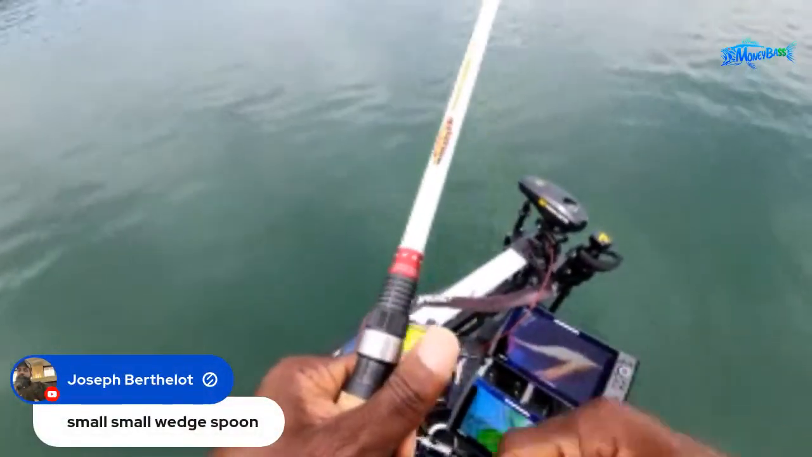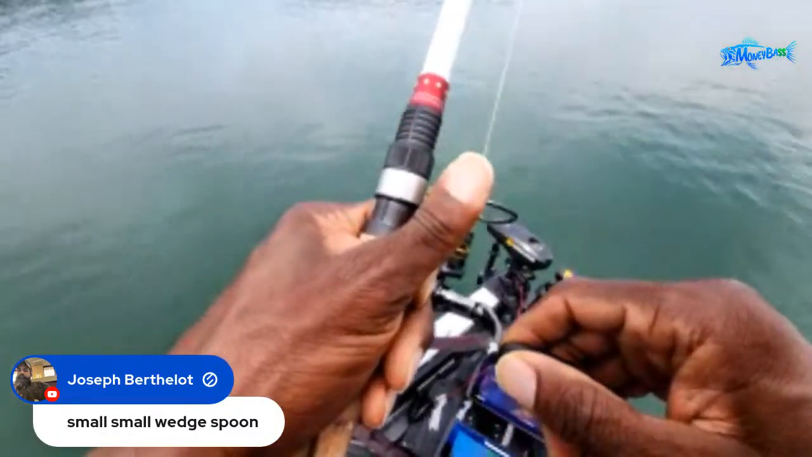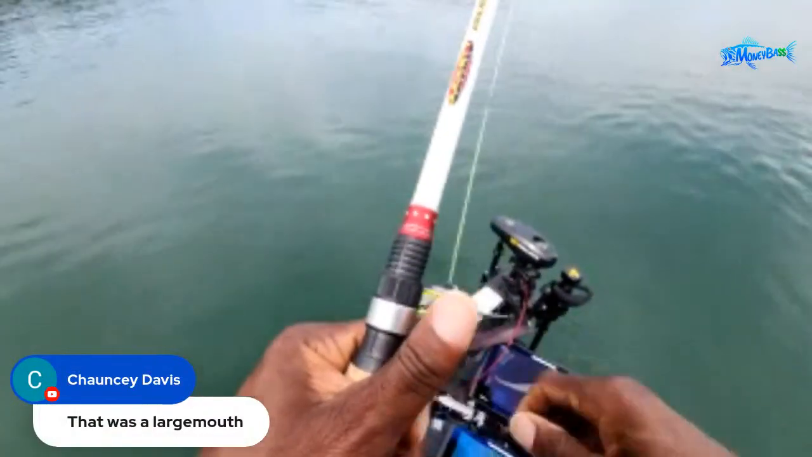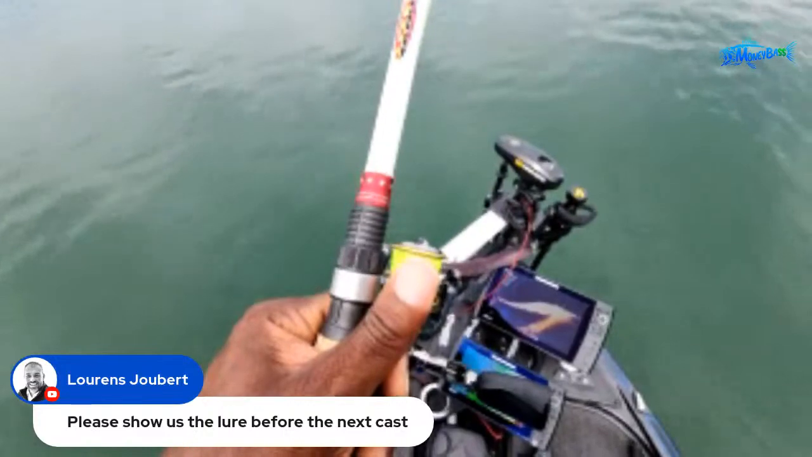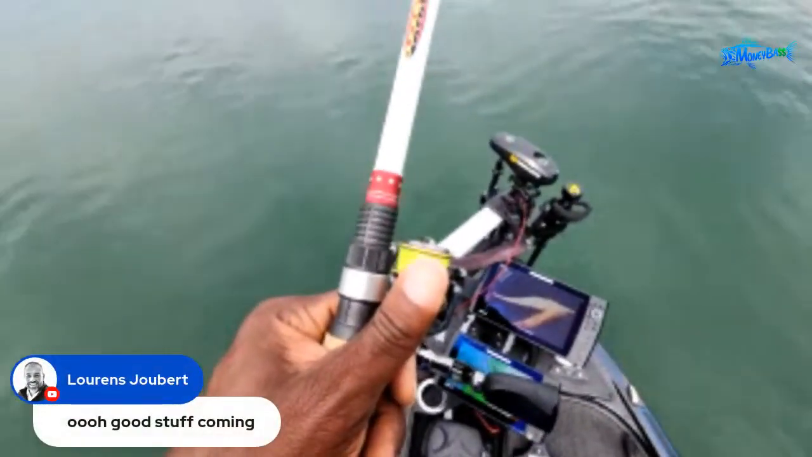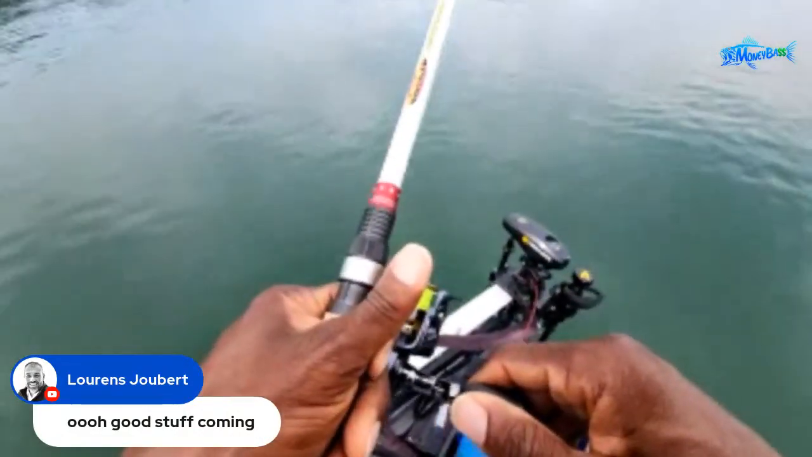All right, Joseph says through a small bait, a spoon. All right, I thought so, Chauncey. Chauncey said that was a largemouth. All right, Lawrence says, please show us the lure before the next cast. He said, oh, good stuff coming. All right, so we'll see.